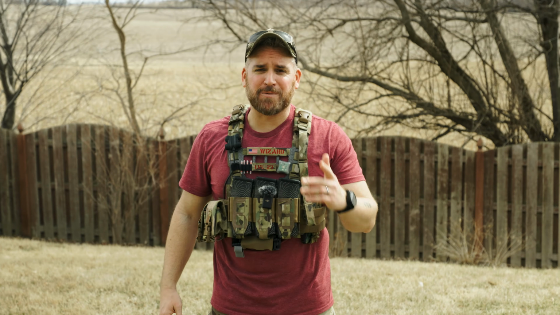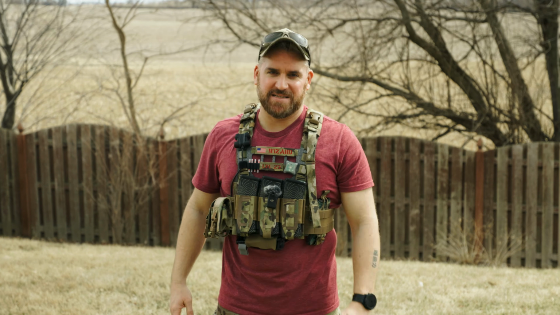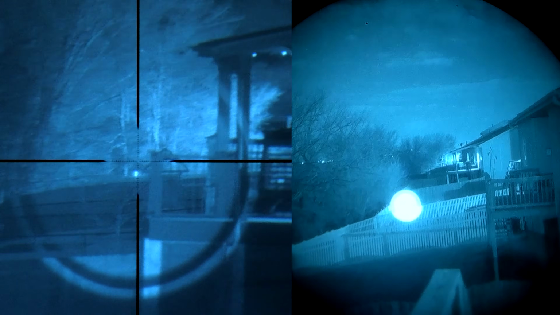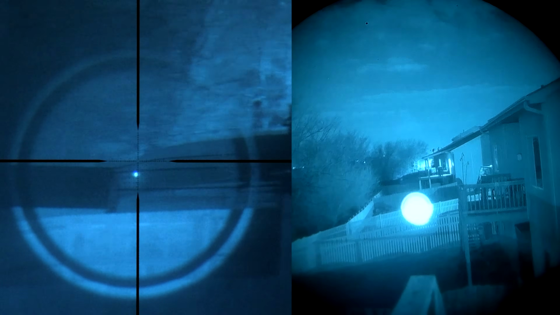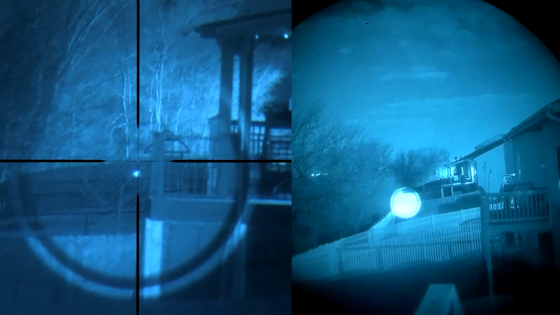But let's talk pros and cons, and the first big pro is that improved engagement distance. By moving to the clip-on NVLR, your ability to identify and engage what you're looking at increases substantially from the standard view of PVS 14s. This allows the user far more functionality in the field in low light conditions.